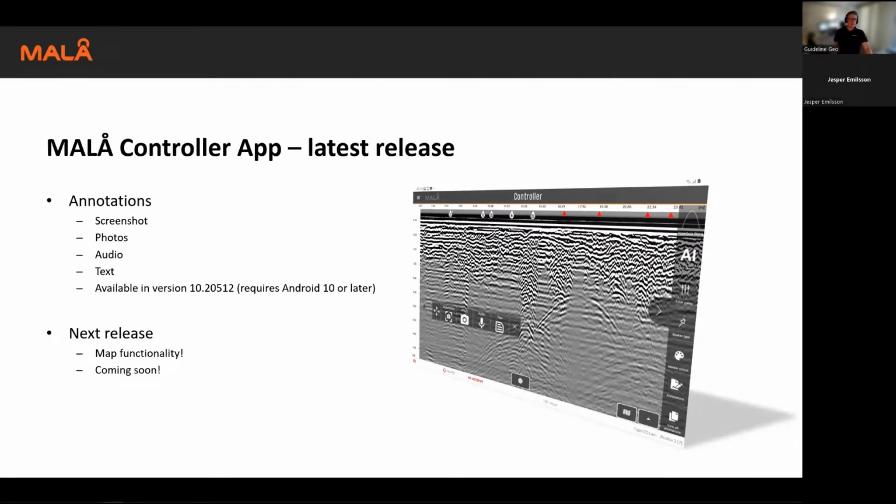As Jesper has mentioned, the latest release of the MALÅ Controller App includes the annotations feature. So this is available on our website. It includes the screenshot functionality, the photos, the audio markers, and the text. And it's the 10.205.12 version, which requires Android 10 or later.